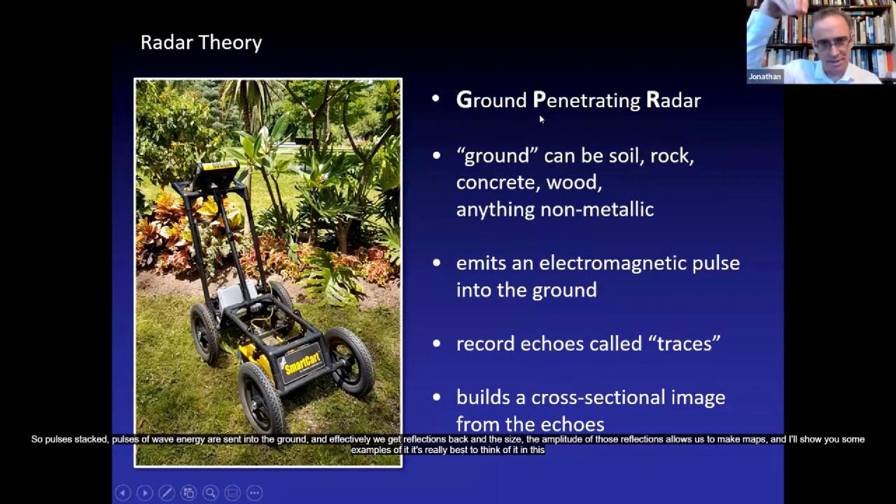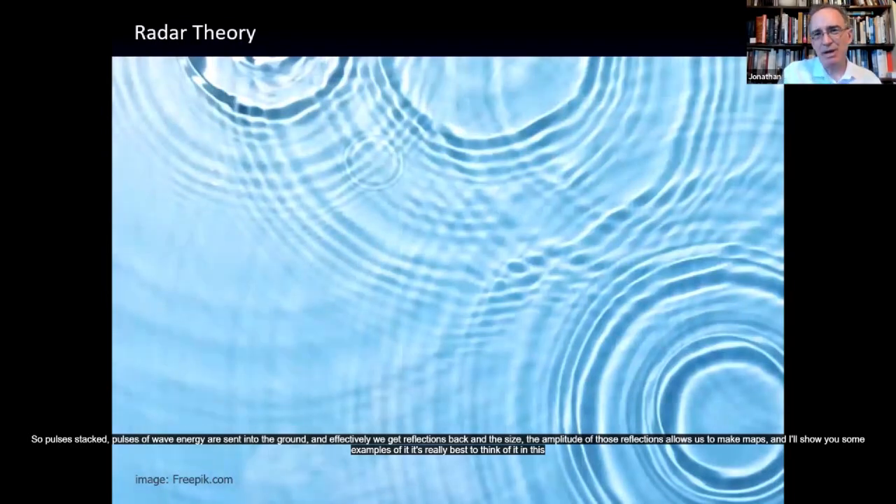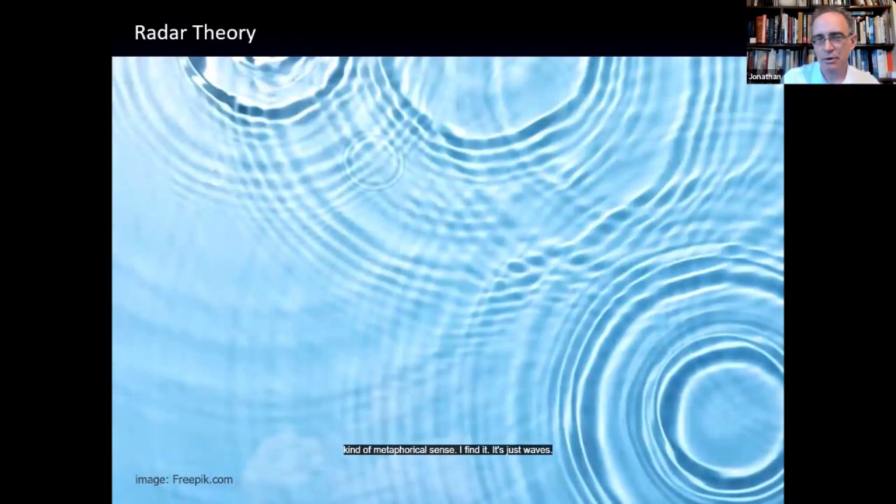So stacked pulses of wave energy are sent into the ground, and effectively we get reflections back, and the size, the amplitude of those reflections allows us to make maps. And I'll show you some examples of it. It's really best to think of it in this kind of metaphorical sense. I find it's just waves. It's really just waves, it ripples. Just like when we drop something in a pool of water, you see the way the waves ripple off. And in fact, this image shows it well, don't they?